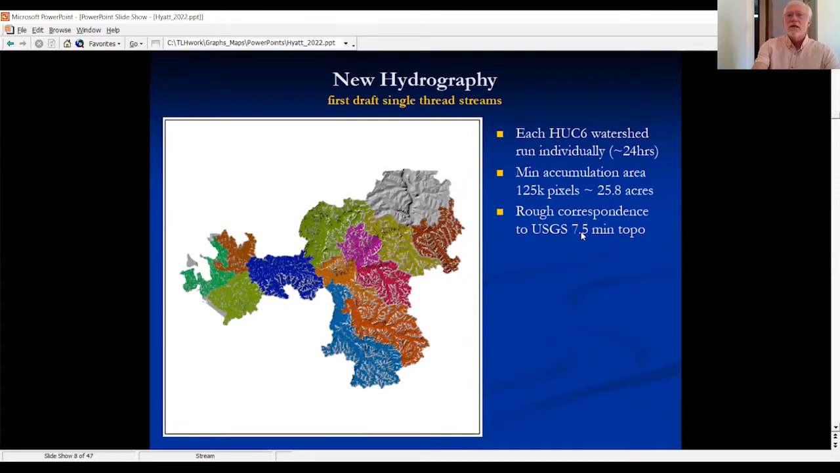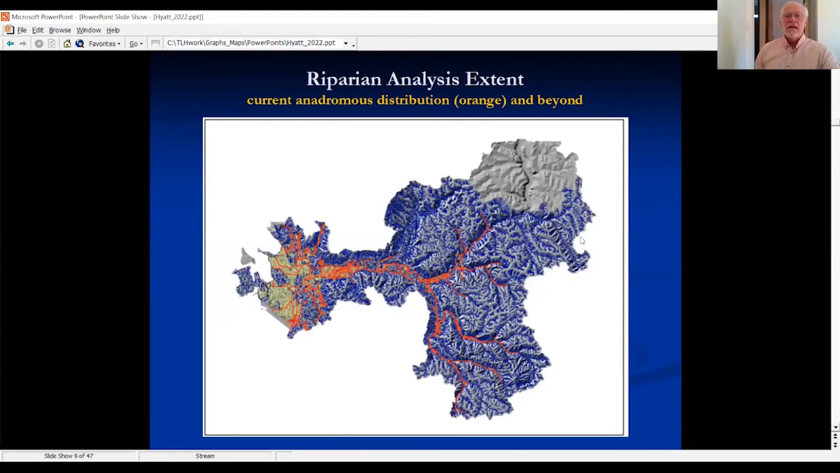So what we were trying to do, we set the threshold to try and mimic the streams you see on a 7.5-minute USGS topo map. And we've now got, including the Ross Lake, single thread hydrography everywhere, including the anadromous zone shown here in orange. Now that's single thread.